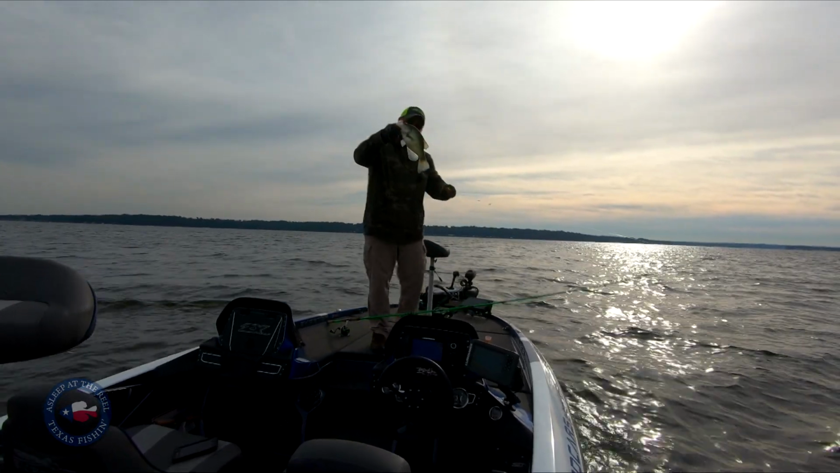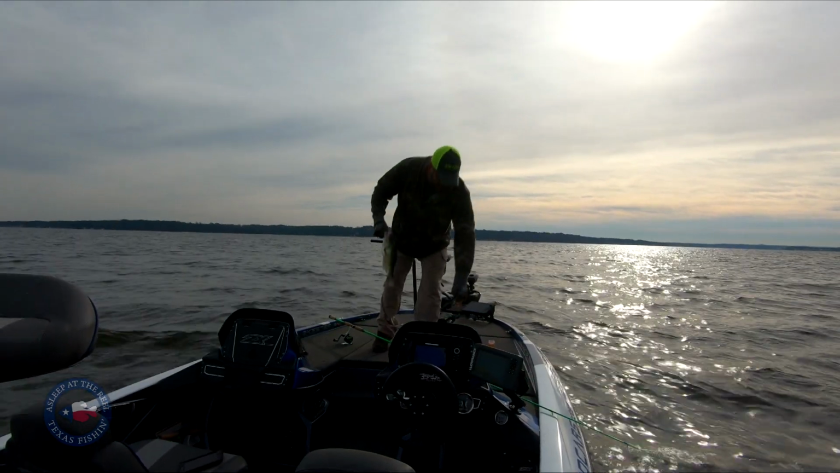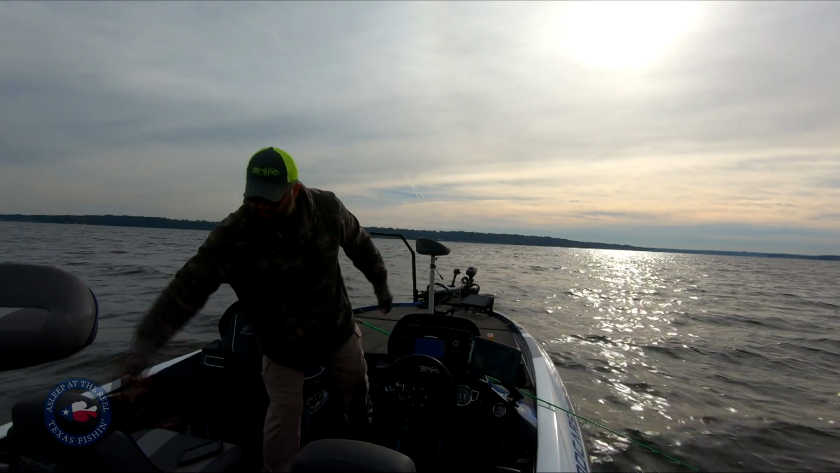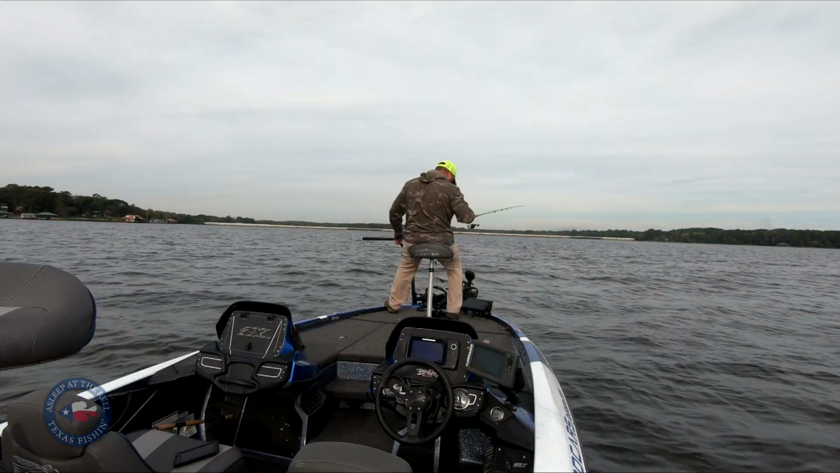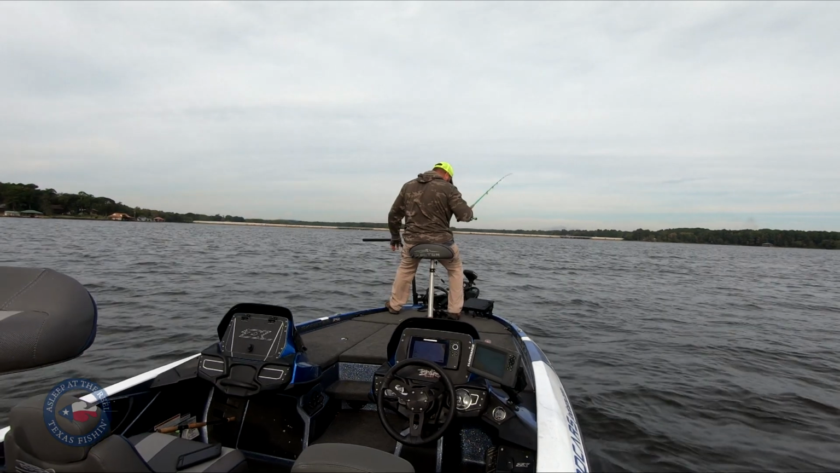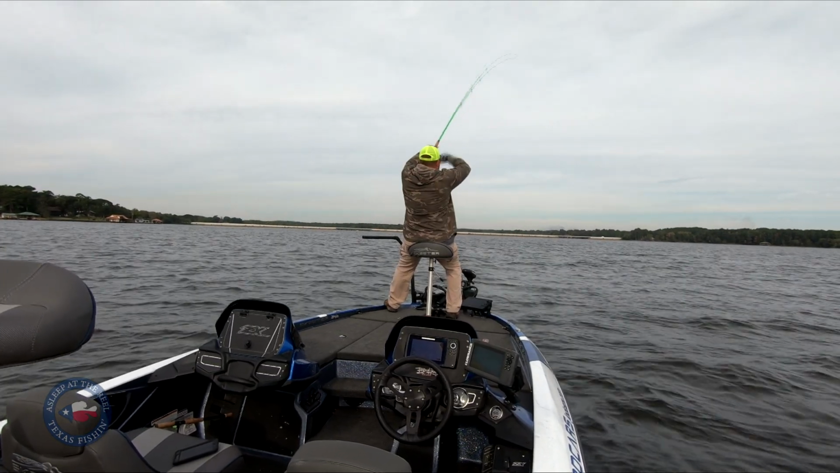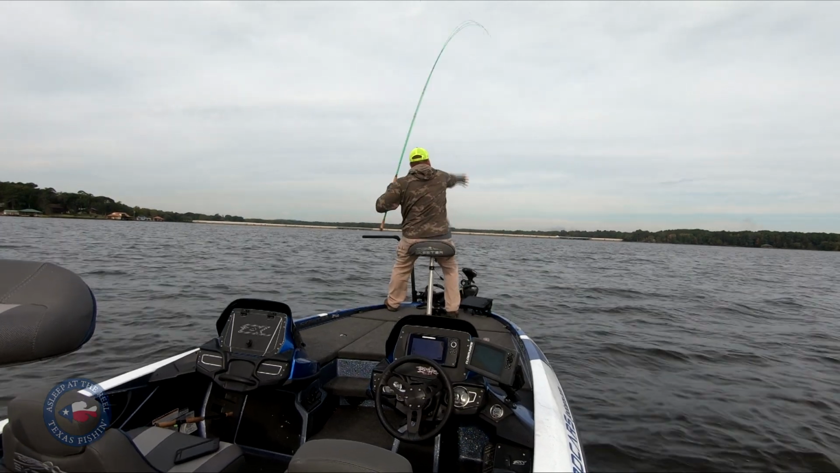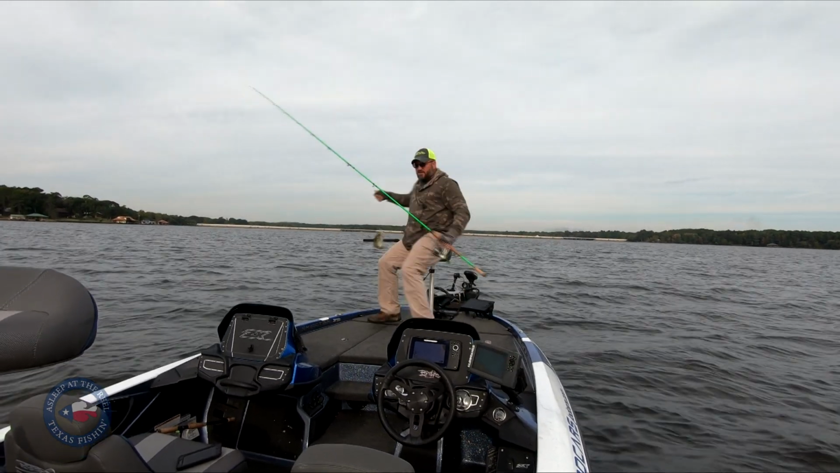Lake Palestine beauty. Got him, big one too. Oh yeah.